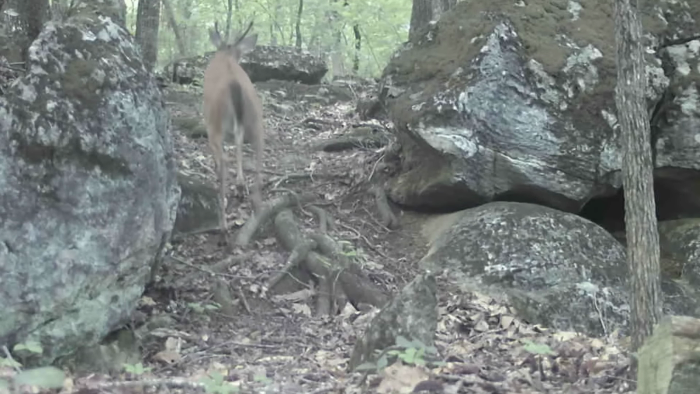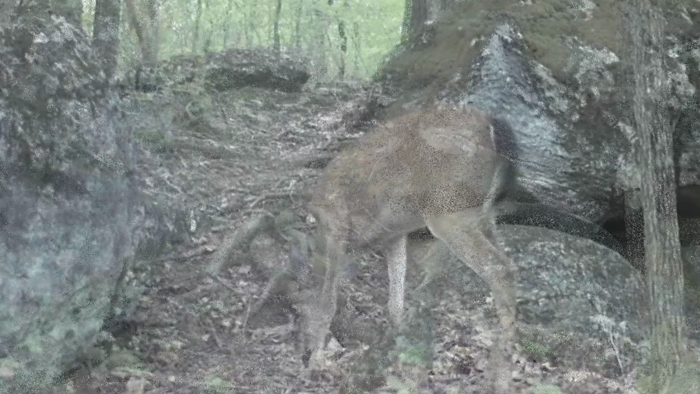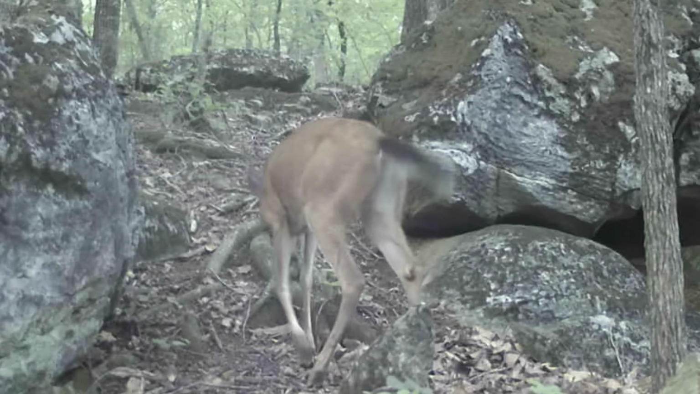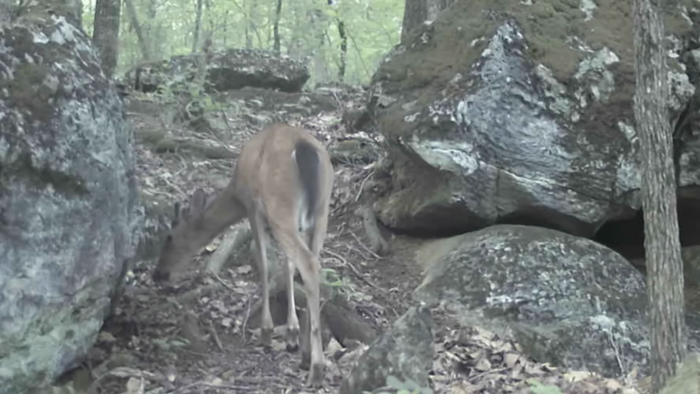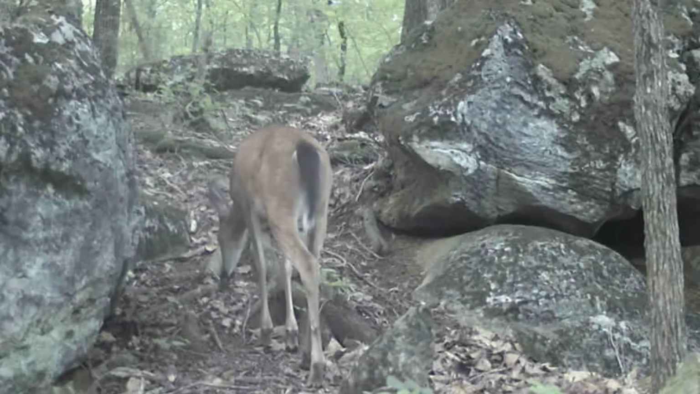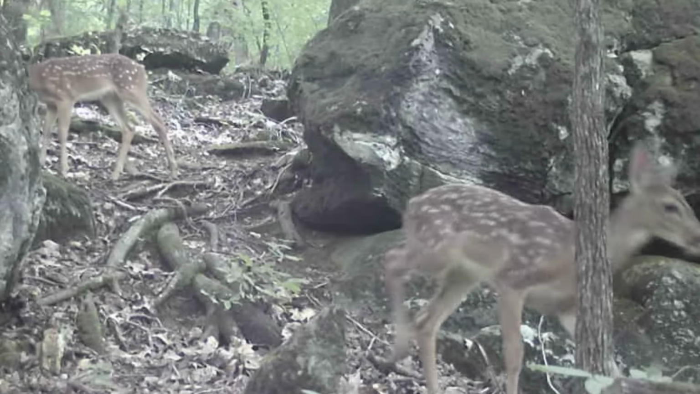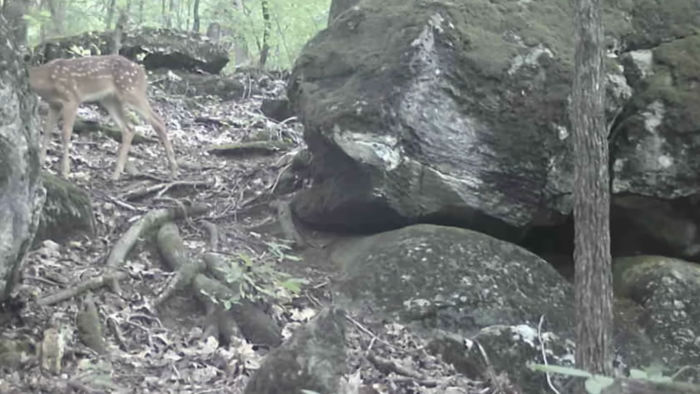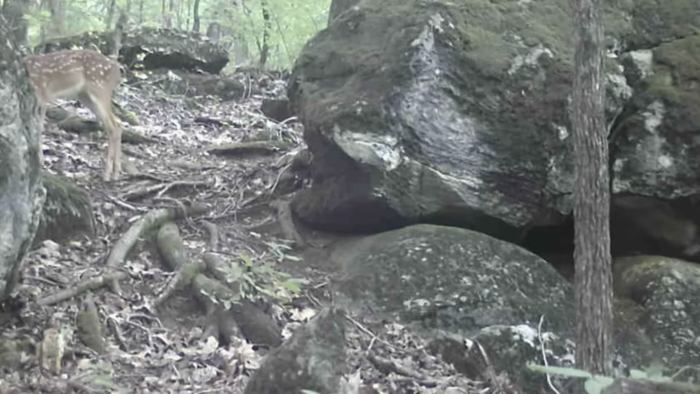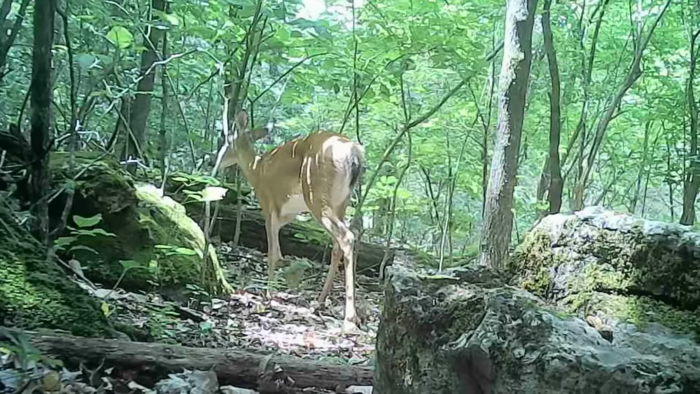And the little young bucks use this all the time. This is a crossing point between the fields and the ridge. It's a natural pathway through these rocks. And there's the little twins working their way down the field off the ridge. Ain't they precious? Well, they're growing.